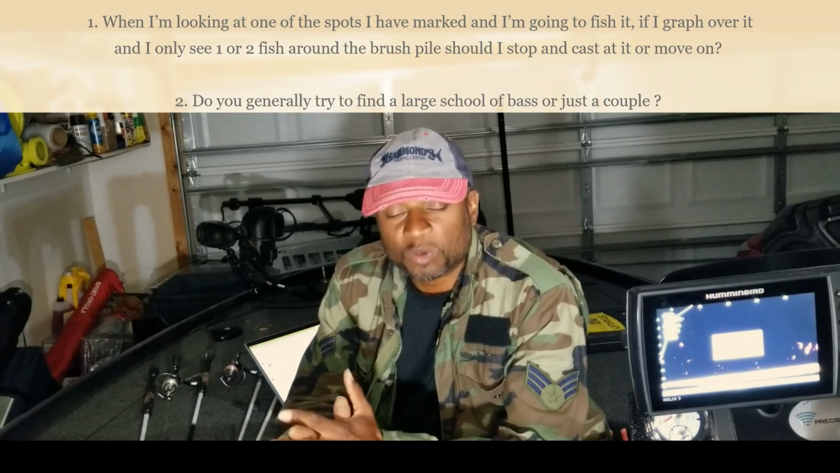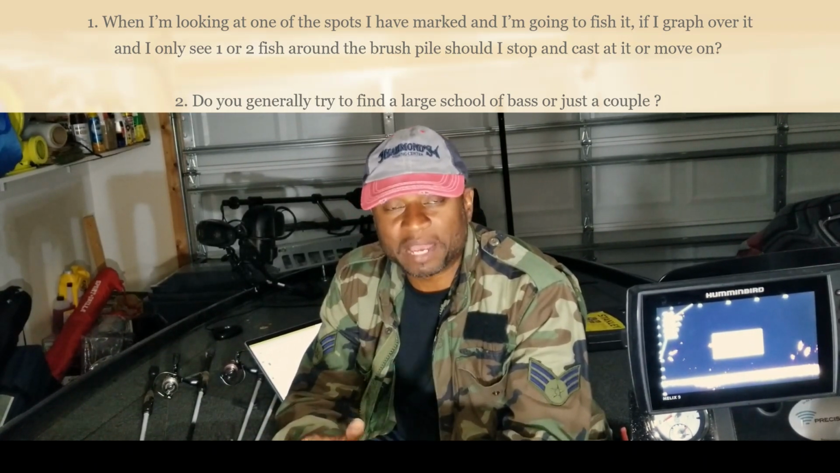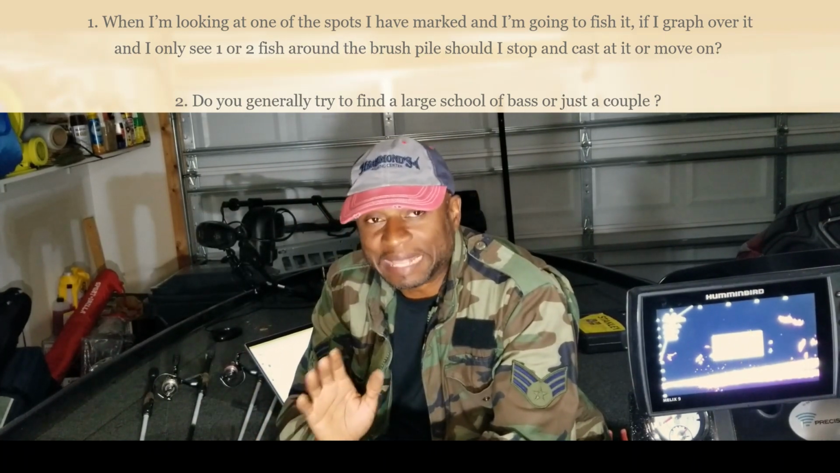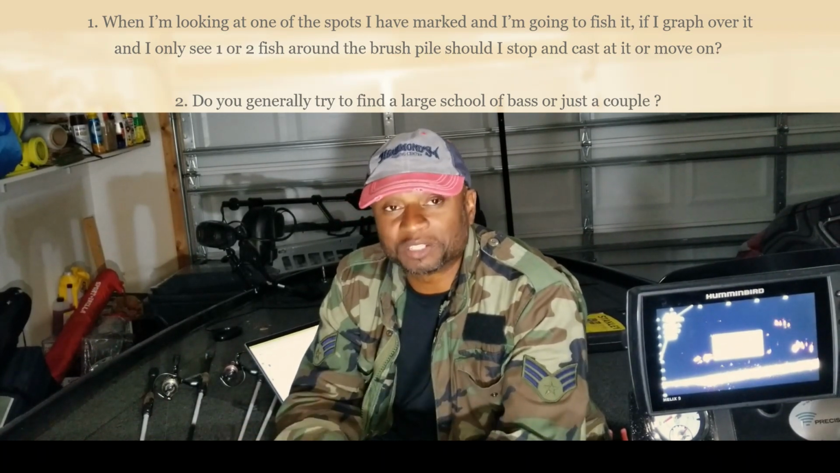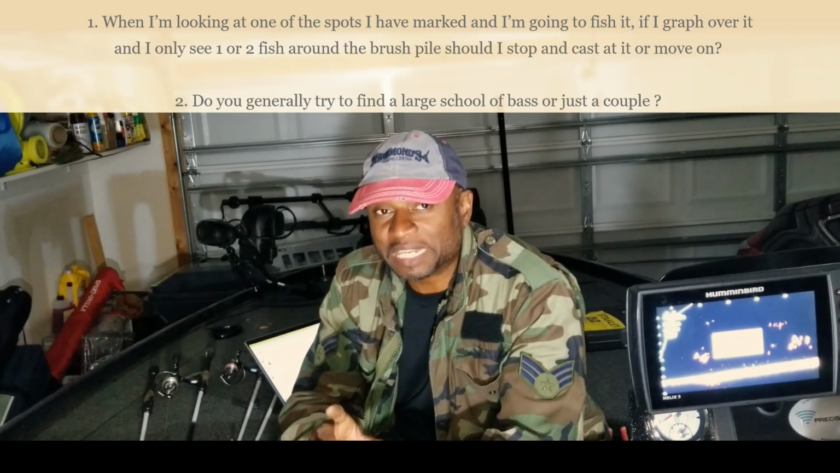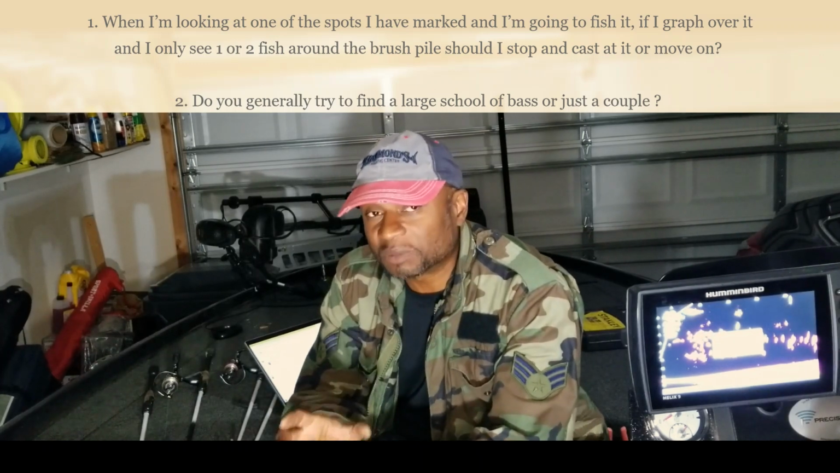If I pull up to a brush pile, let's say a shallow brush pile, to me, I may be thinking that could possibly be largemouth down there. Largemouth, of course, are tournament winners. So if there's only one or two on there, maybe those are the fish that you need to fill out that limit with a kicker fish or something like that.